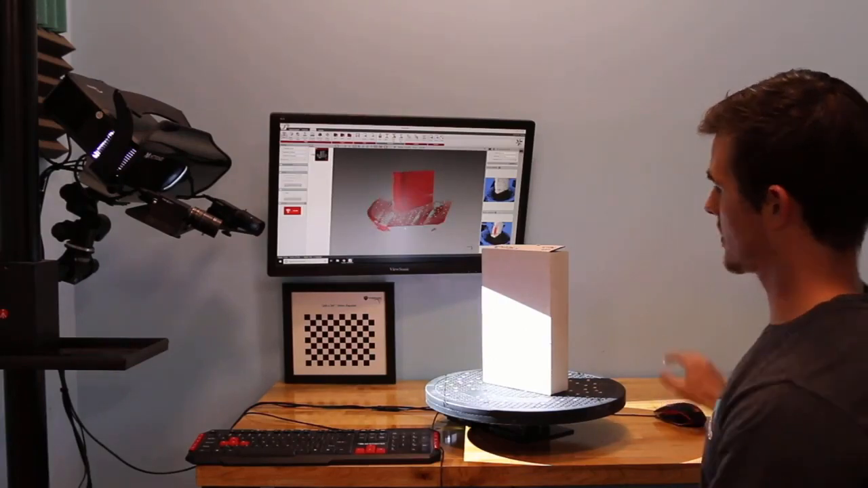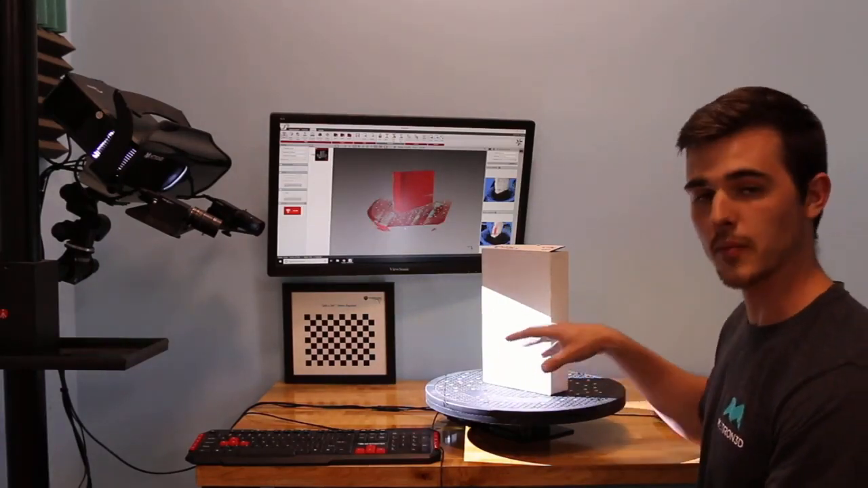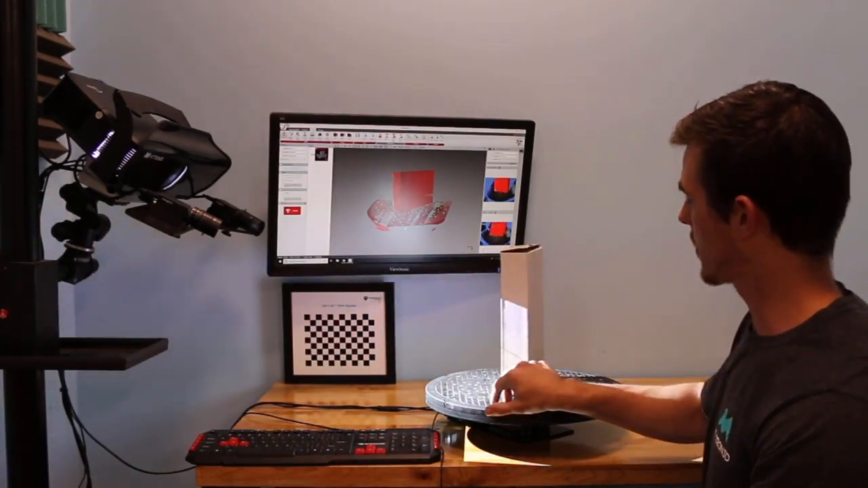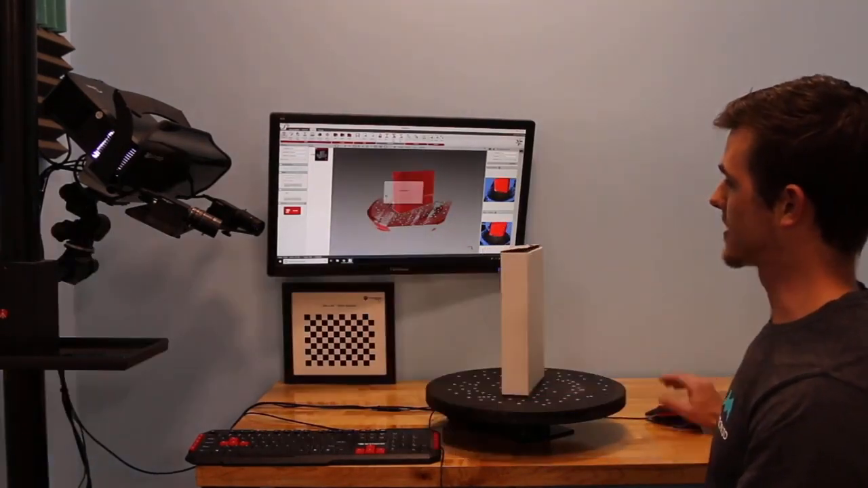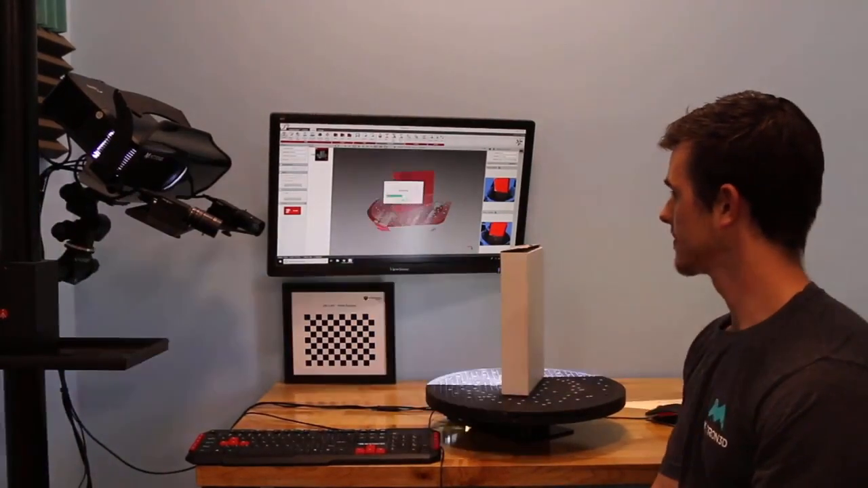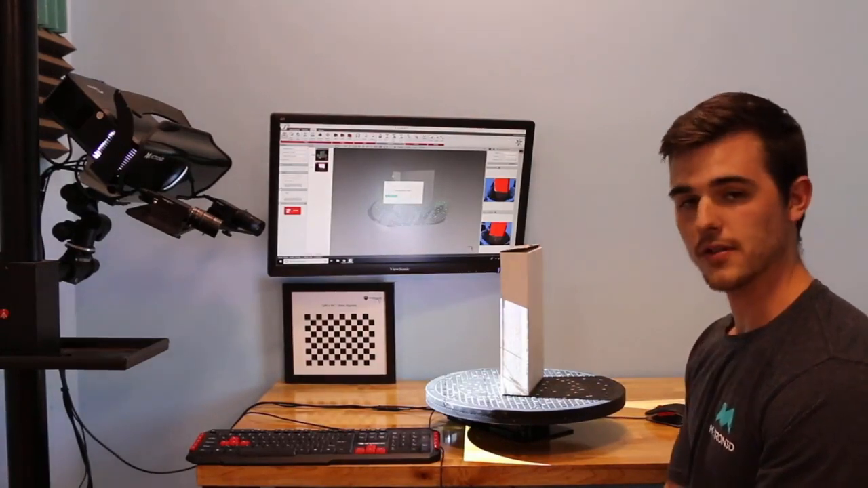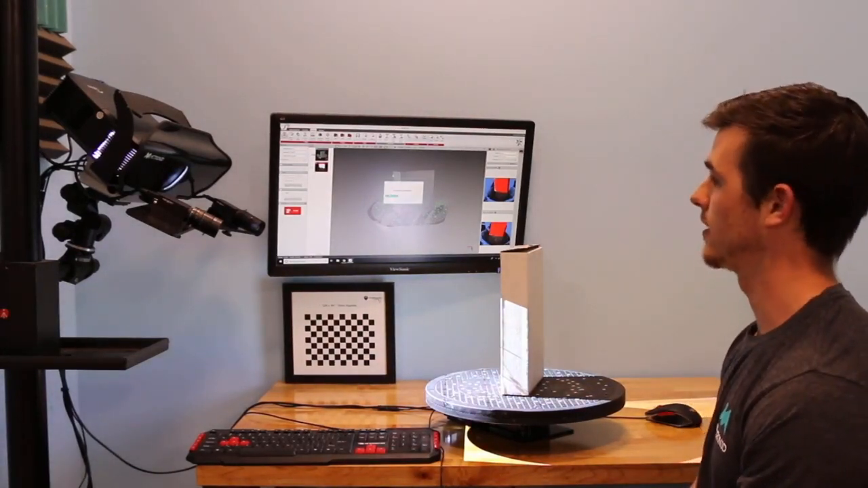So as long as we are able to pick up a portion of these dots, we can rotate our part, press scan again. It will pick up those tracking markers and align automatically.